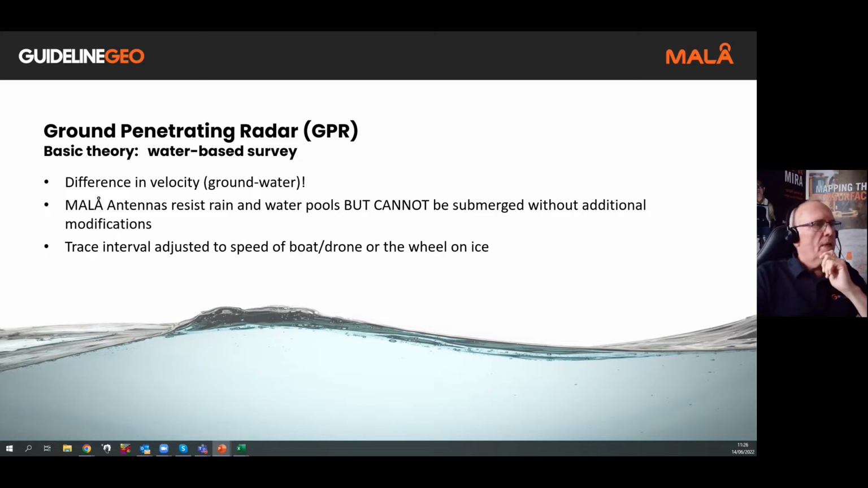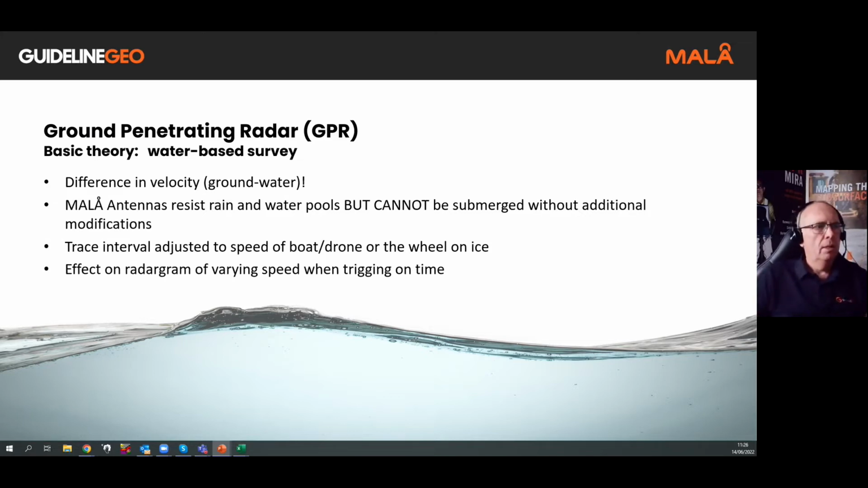We need to take into consideration the trace interval, how often we're taking the measurement along the line of the profile. That may need to be adjusted to the speed of the boat or the drone, or the wheel. If we're taking measurements on ice, sometimes we're going to measure the thickness of the ice and maybe the water below the ice. In that case, we can use the measuring wheel. But if we're working on water itself, typically we're going to be measuring with time triggering.